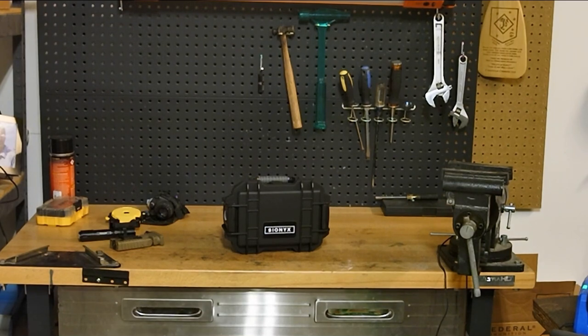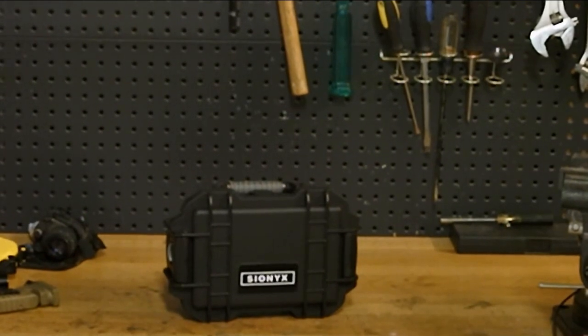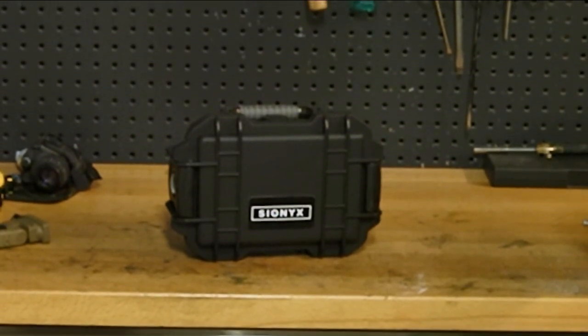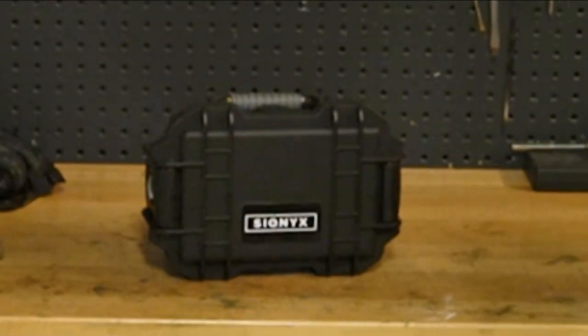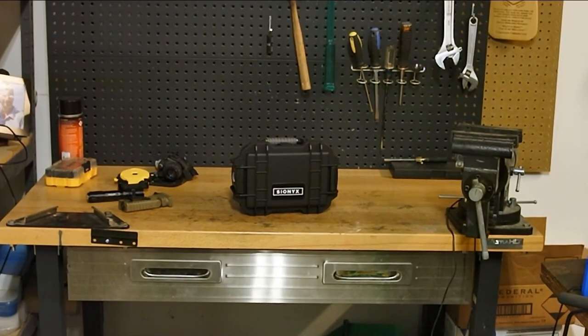And it is digital zoom, so it is just zooming in on the eye box itself. So once you're zoomed in, you can make out the letters Sionyx, but again, we're like 7 feet away, so that's not that impressive. But you can see how far this thing zooms in, but you do lose clarity when you zoom in, so you got to keep that in mind.